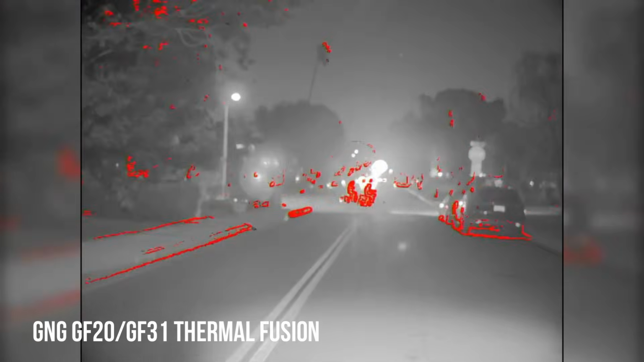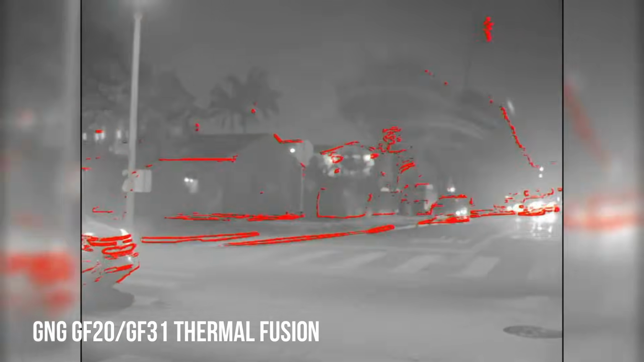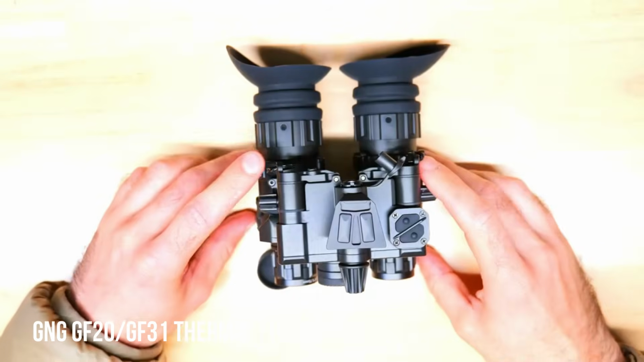Other more advanced systems fuse night vision together with thermal in the same screen, so overall the experience of those setups is much better, but it's also far more expensive, and it's very impressive, and both the GF31 and the GF20 do this quite well.